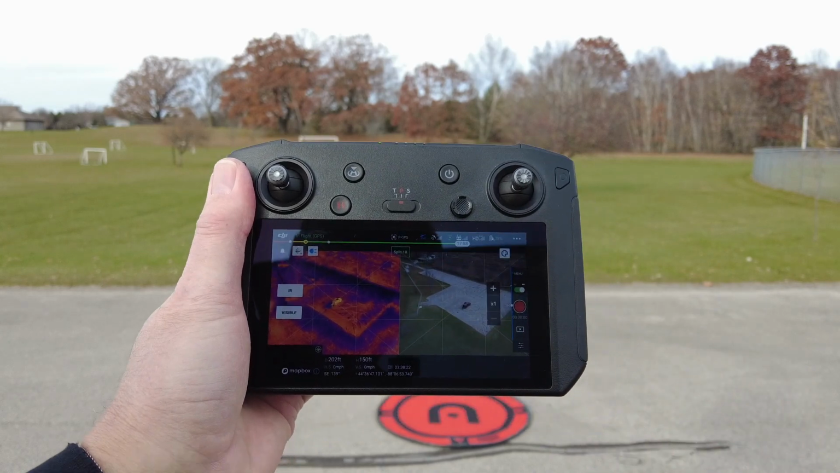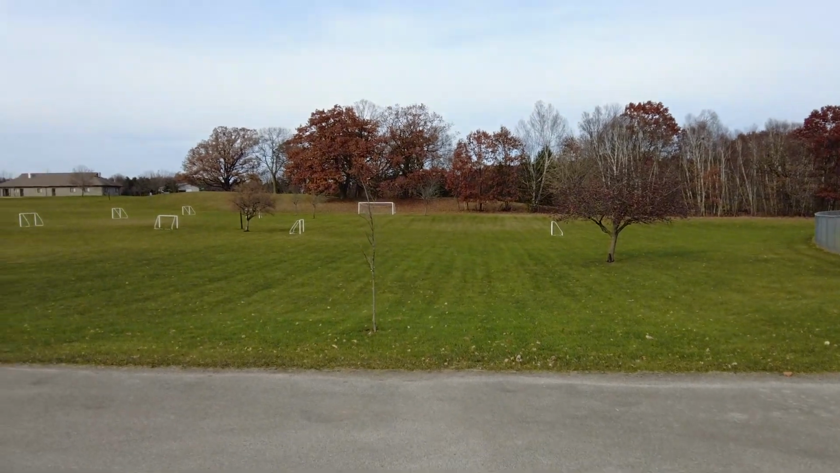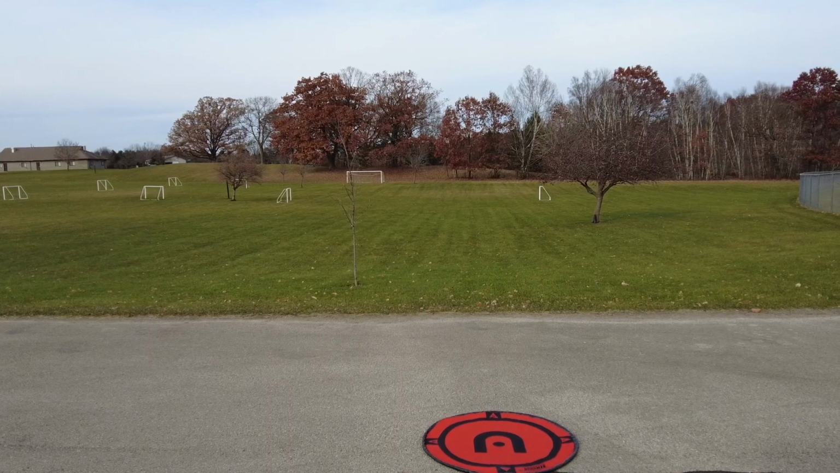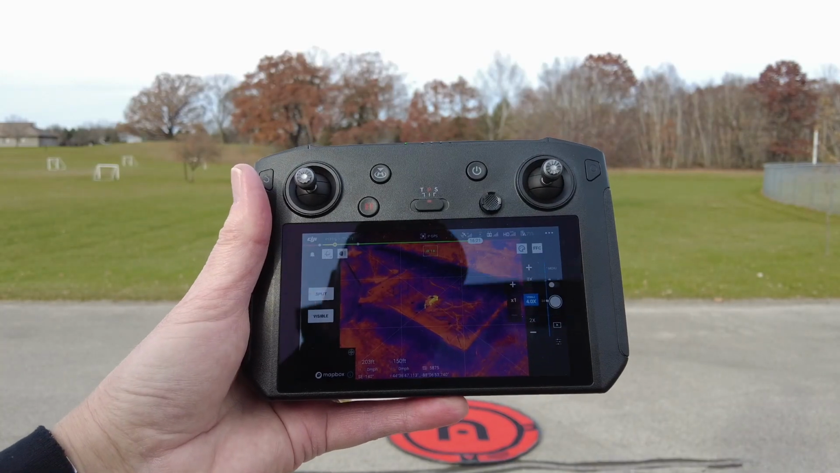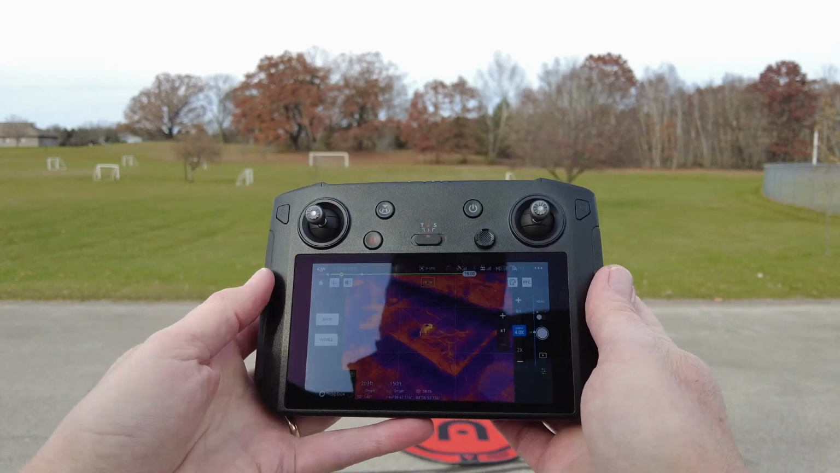So they do the searchlight just a little bit different. Let's see if I can't see that up in the air. We'll do this at night just to be fair, because daytime looking at a light like that isn't real valuable. All right, so there are our two different points of view with these remotes.